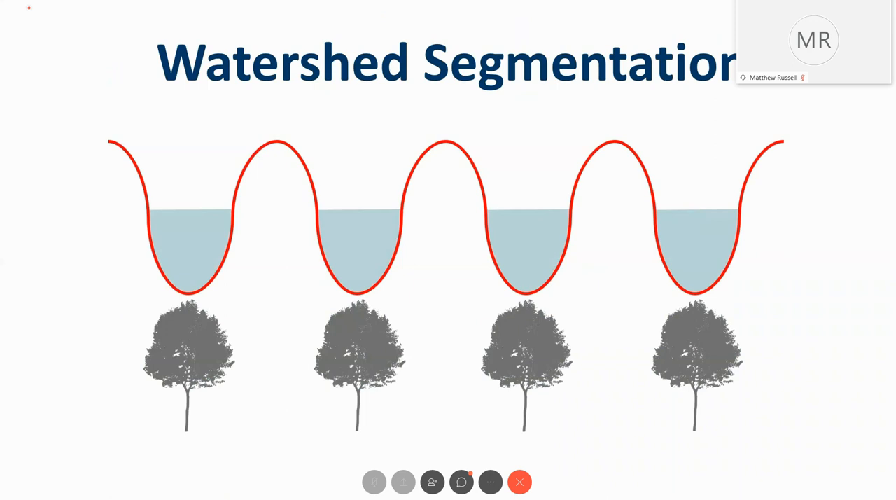So the neighborhood is defined as the 8 pixels surrounding that seed, and that seed is right there. And so each individual tree is identified through that seed and then filled up based on the information in the canopy height model.